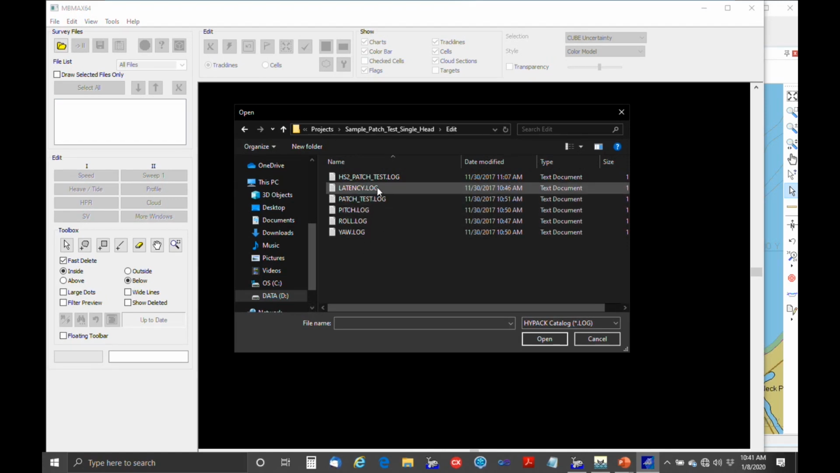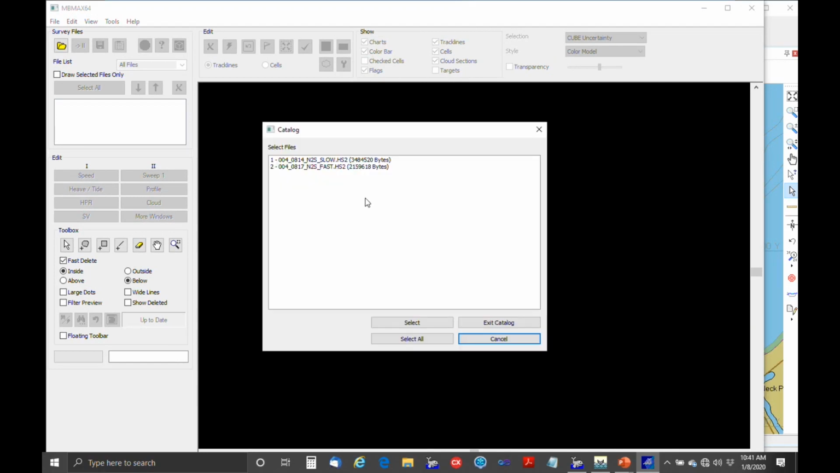Following that, I'm going to just open this latency log file. I don't know if you can read this, but the first one is run slow, and the second one is run fast. You can usually identify that, because the slow line is going to be a lot bigger.